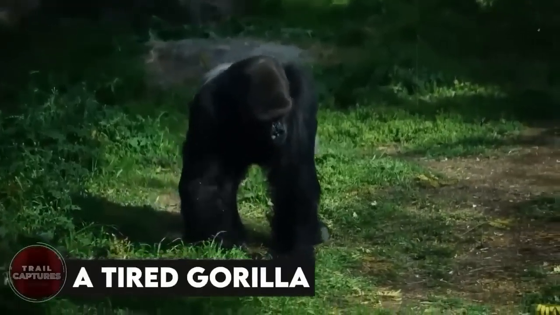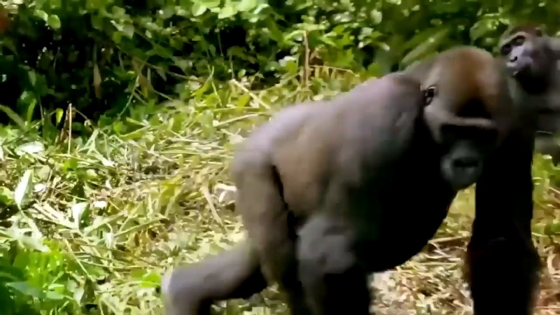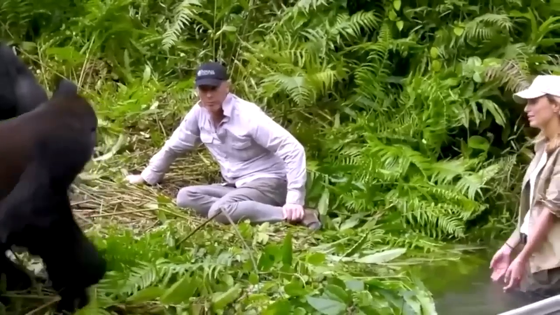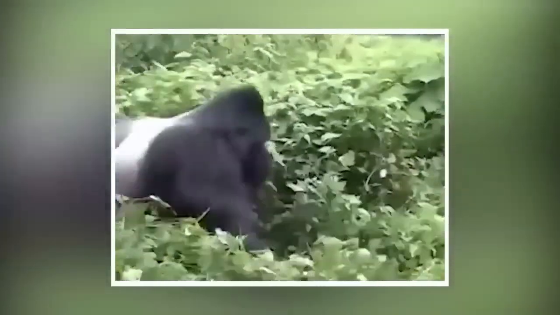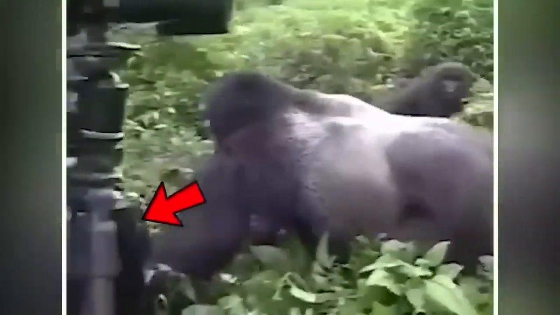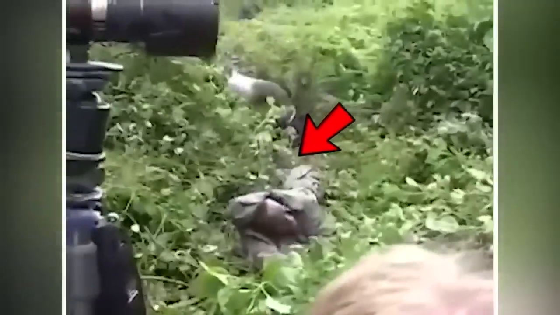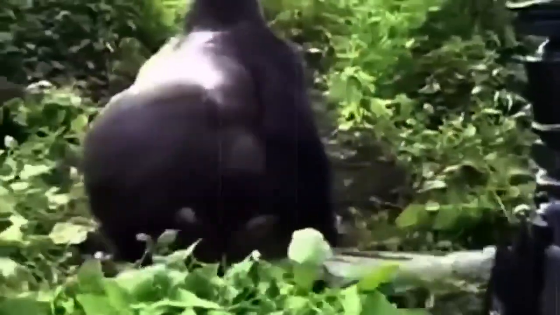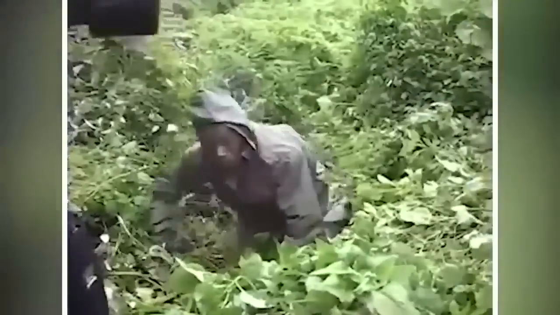A tired gorilla. Not tired in the sense it needed rest, but tired in the sense that it was fed up with humans gathering around it like it was some sort of circus animal. So the gorilla did what a gorilla should do. It dragged the guide from his foot to a little distance just to show him and everyone else what the gorilla was capable of, and to stop testing his and his family's patience. I guess the guide never forgot what happened that day.